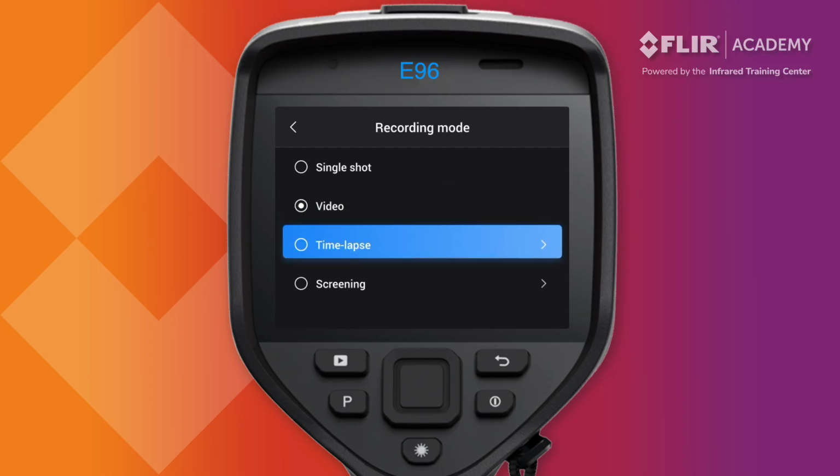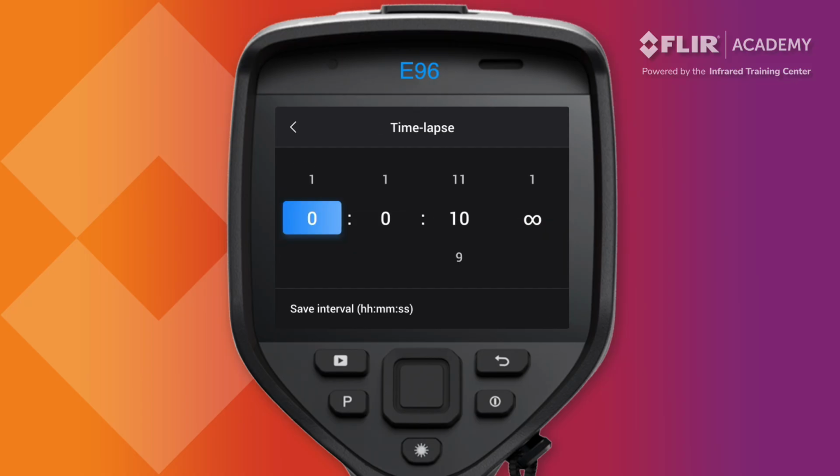The time-lapse feature allows operators to capture a sequence of images that show changes in thermal patterns over time. Use the first 3 fields to configure how often you want to save an image in hours, minutes, and seconds. The 4th field defines how many total images you want to capture, with infinity being the first option.